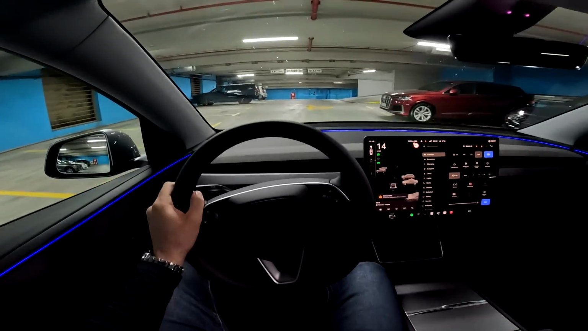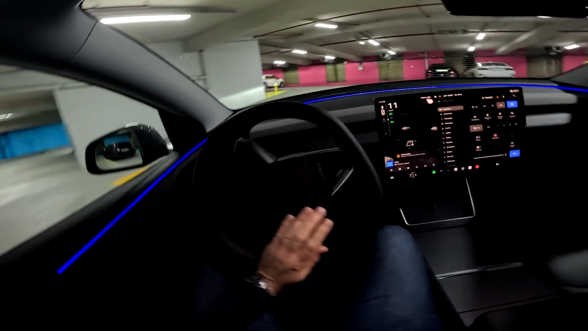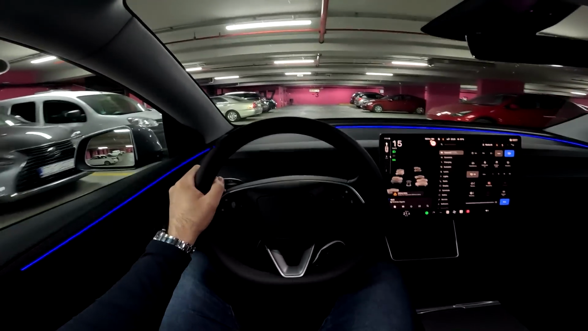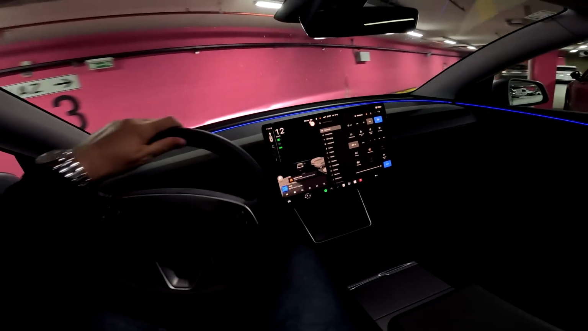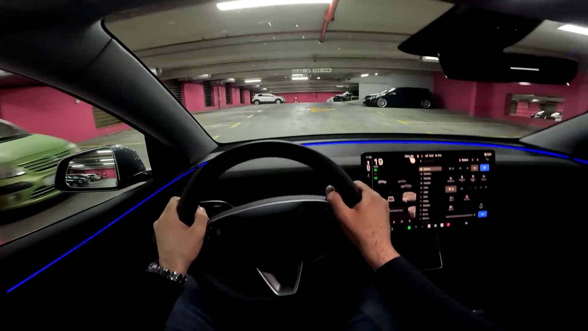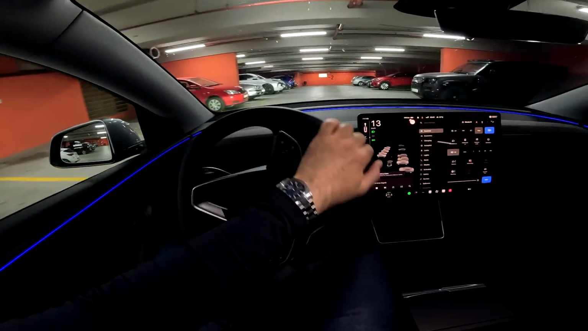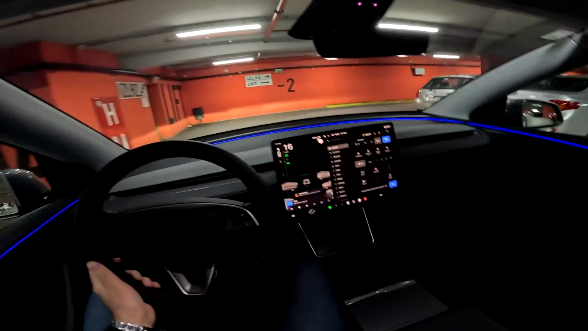So let's start with the specifications of the model in our video. It is the long range all-wheel drive version. We have 586 kilometers of range by WLTP cycle, and 4.8 seconds is the time to reach 100. Top speed is 201 kilometers per hour. Now this is one of the options. You can also go for the long range rear wheel drive, and that one has 622 kilometers of range by WLTP cycle. And then there's also the standard range rear wheel drive. That one has 500 kilometers of range by WLTP cycle. But again, let's focus on this one.